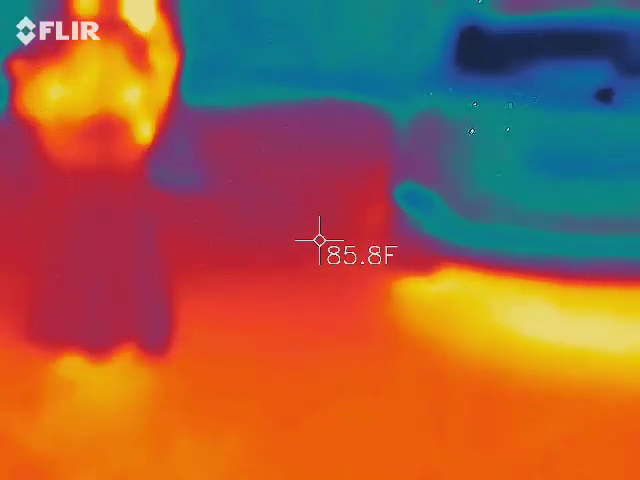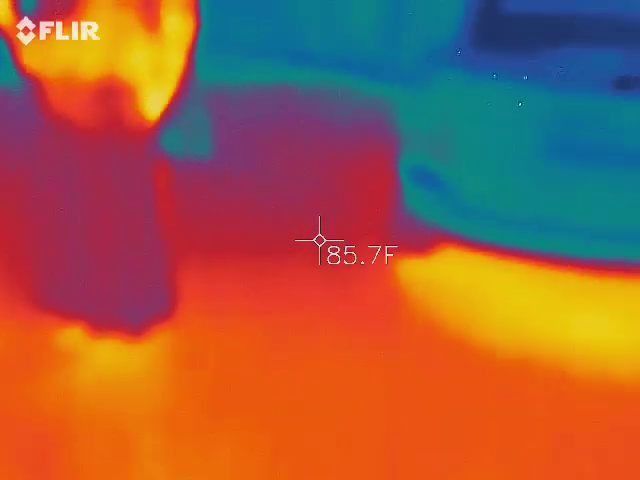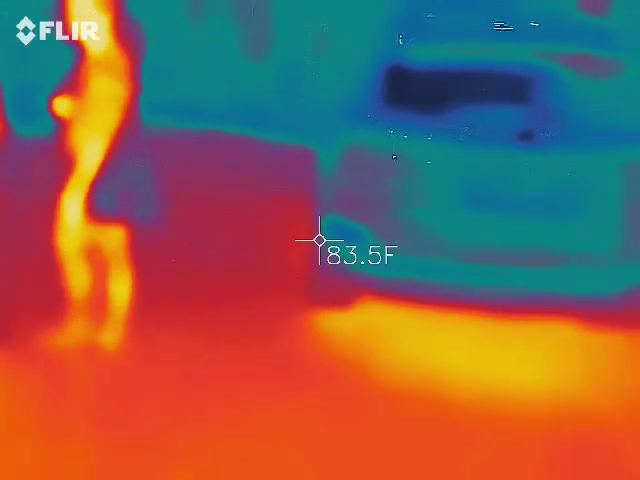I meant actually the gun to her camera. Oh, so she got it. It has a crosshairs on hers. Yeah, right there in the center. Yeah, so whatever that lands on, that's what the temperature is.